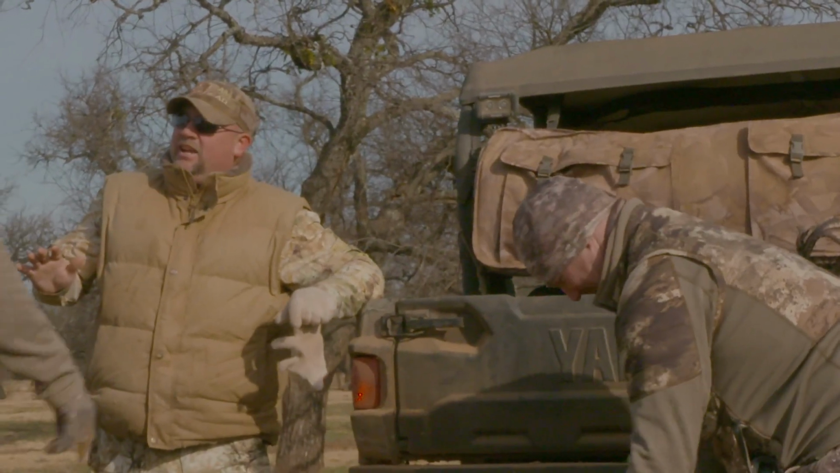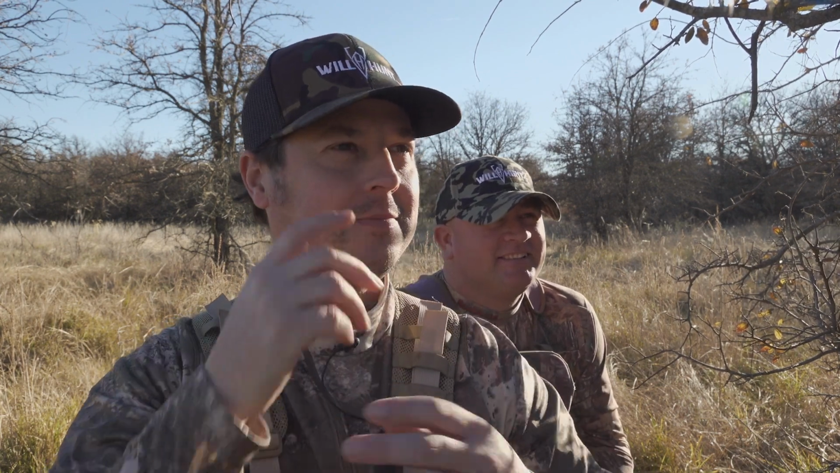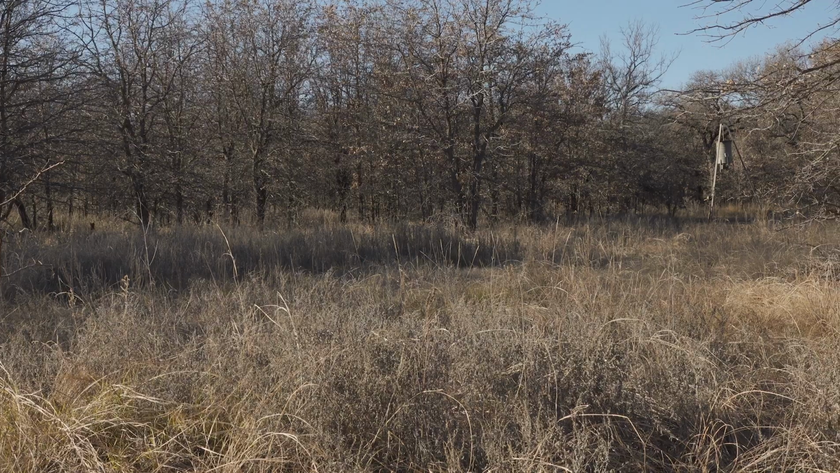I've known Jason for a spell, maybe 10 years or so, and this is about the 5th time that I've hunted with him. Unfortunately for me, luck has not been on my side the last 3 times, but down here in North Texas, hunting with Red Feather Ranch, we are having a blast. Turns out, we thought last night was going to be our last night. Apparently not. Tonight is the last night. We are actually hog hunting once again.